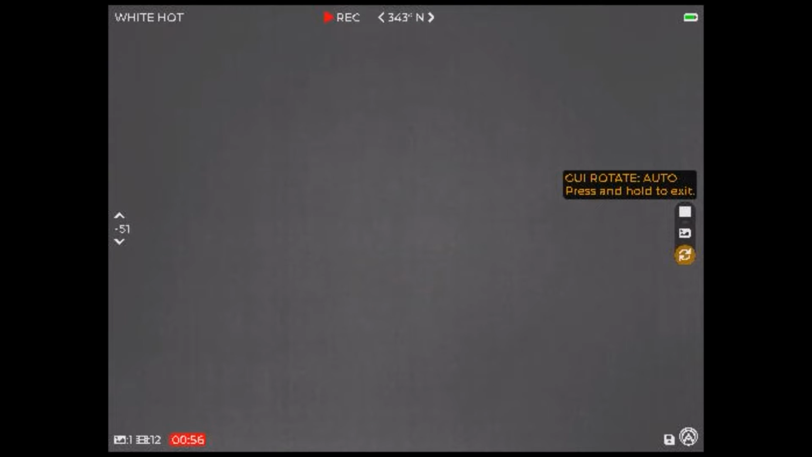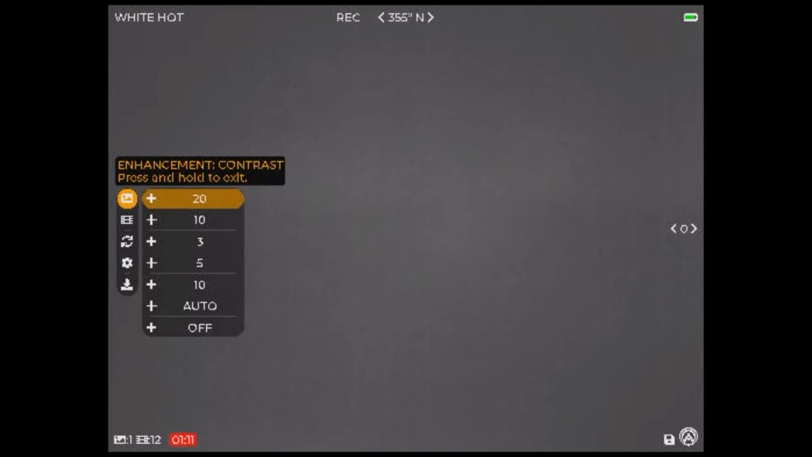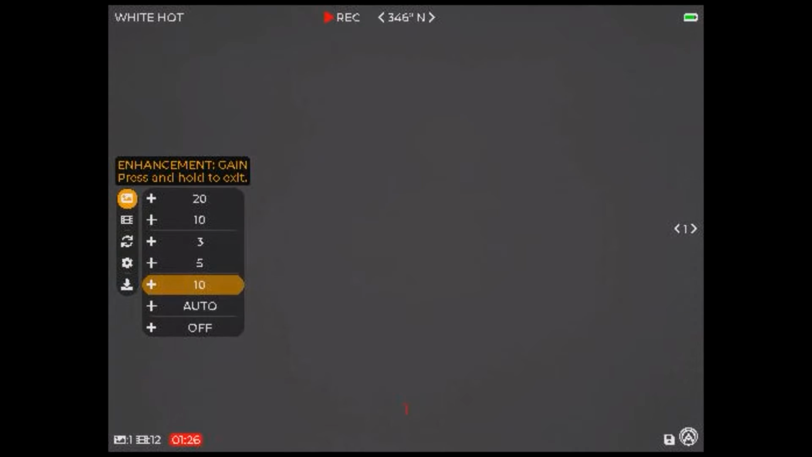Hold to get out of that menu. Now hold again the center button, and it's going to bring up the main menu. Short press to get into each one of these settings. And then you can see you can adjust the contrast, you can adjust the sharpness, brightness, gamma. Not fully sure of what all of that entails. Somebody much smarter than me can probably answer that. Gain, which is kind of like just the amount of brightness in certain aspects.